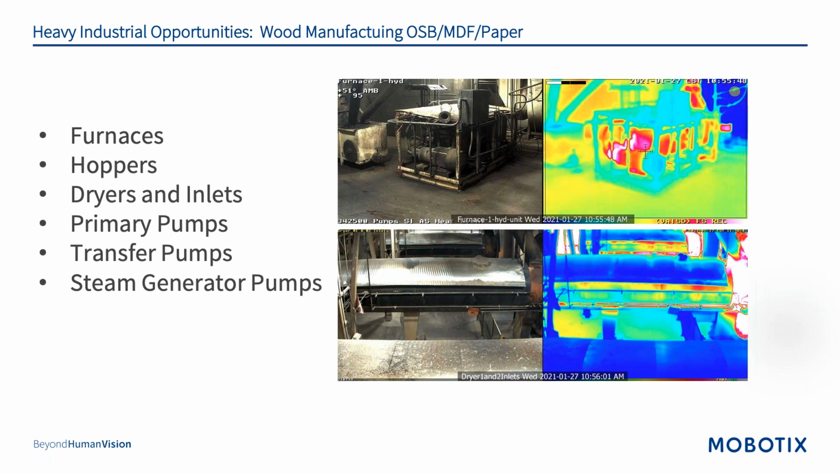So how can we utilize thermal to solve those issues for them and to prevent fires, to prevent catastrophic failures before they happen? Again, multi-million-dollar problems that can be solved with a relatively inexpensive solution.